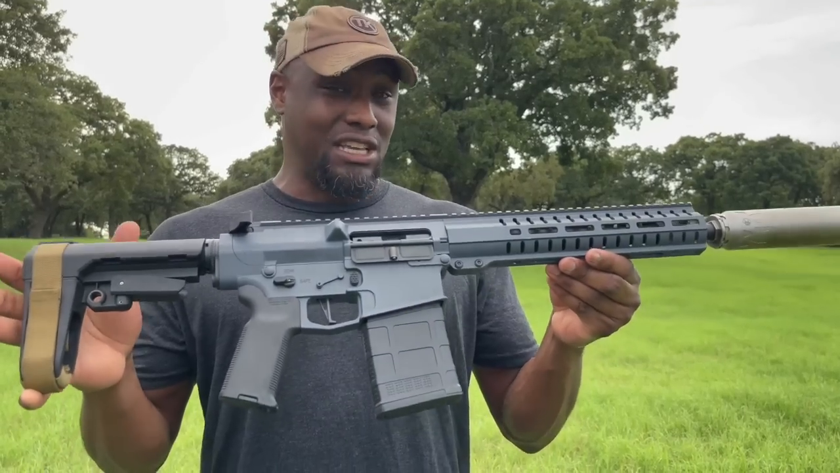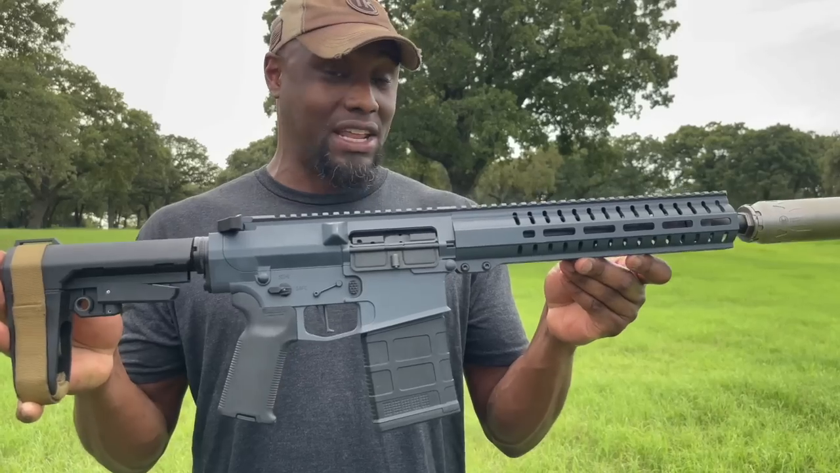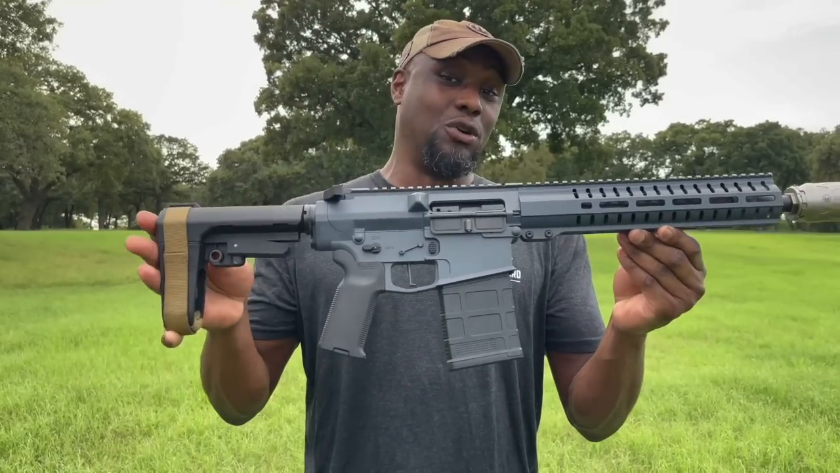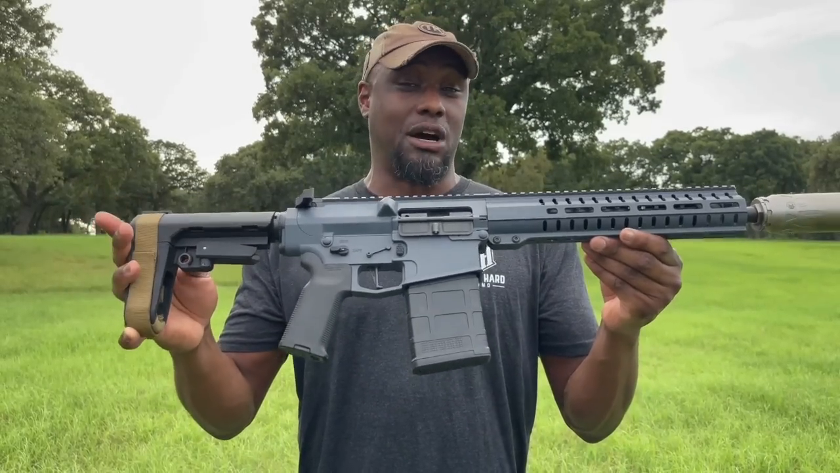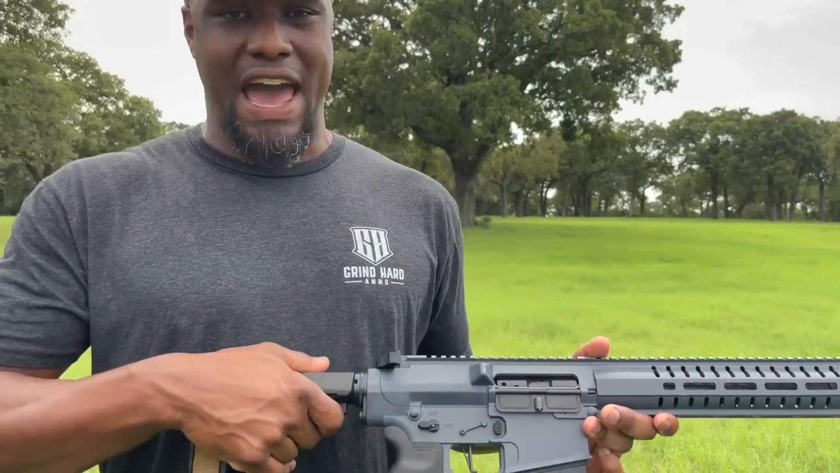And I've seen several pictures of this, and it's really, really hard to figure out what it is. You know, if it's blue, gray, etc. I think it's a combination of blue and gray, but I absolutely love it, and the Cerakote's holding up really well. It also comes with this fastback.